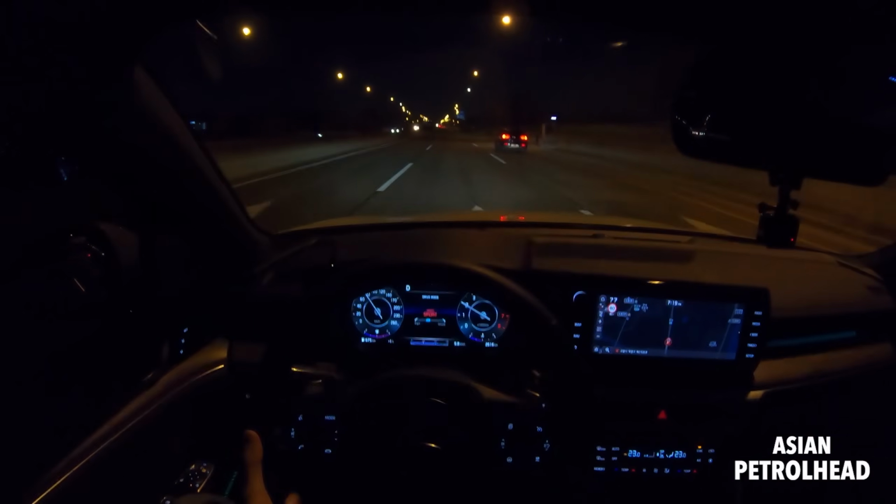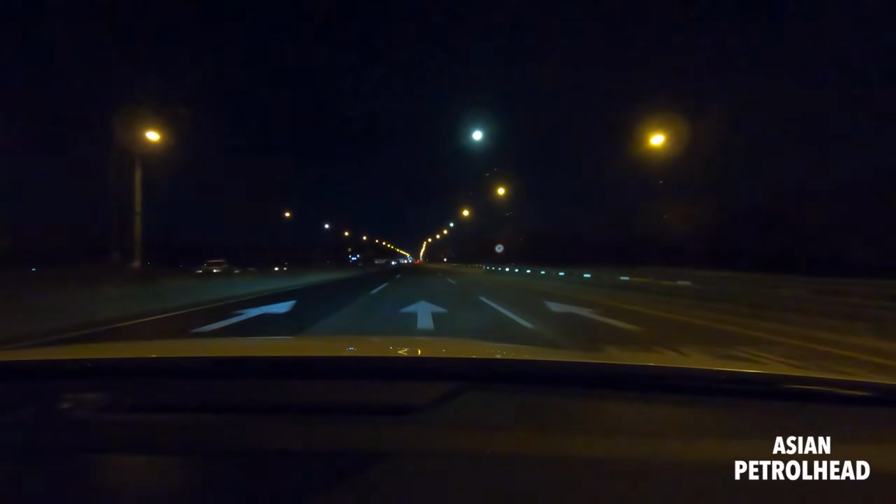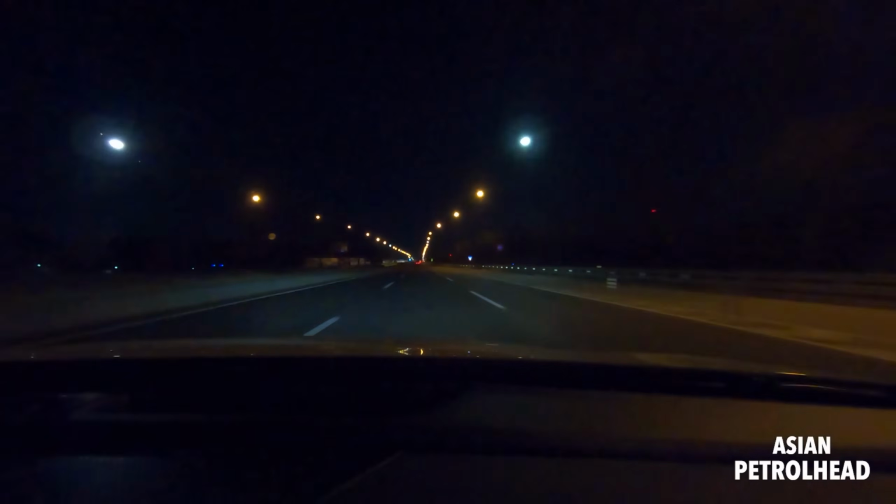When I floor it, let's see, floor it. So the red bar goes all the way up. I guess it feels very stable. I cannot show you how fast I'm going, but it feels very stable. Wow. No problem, triple digit, no problem. Wow.